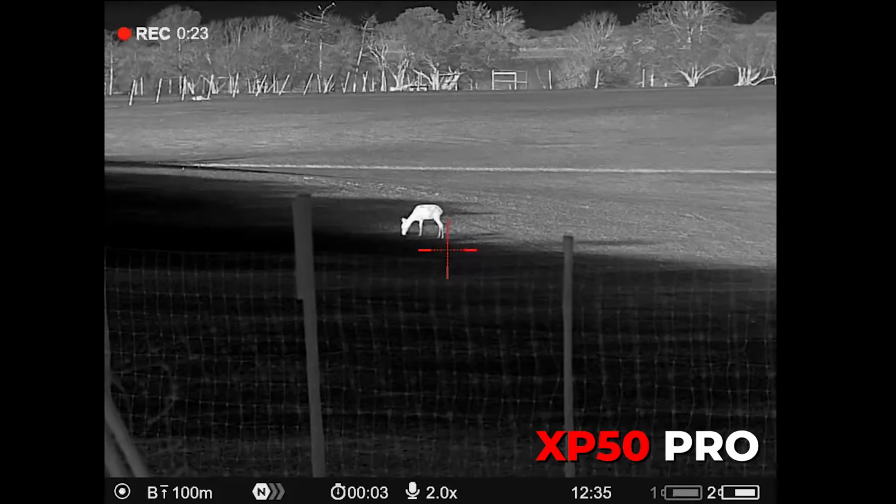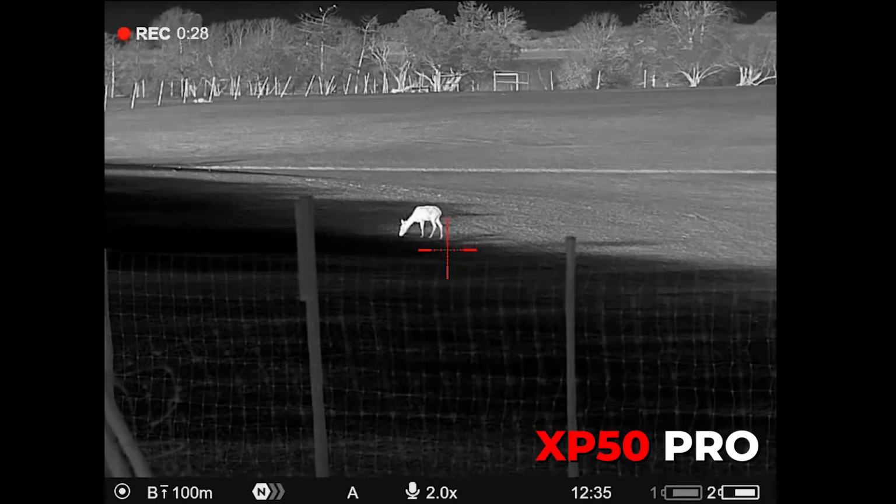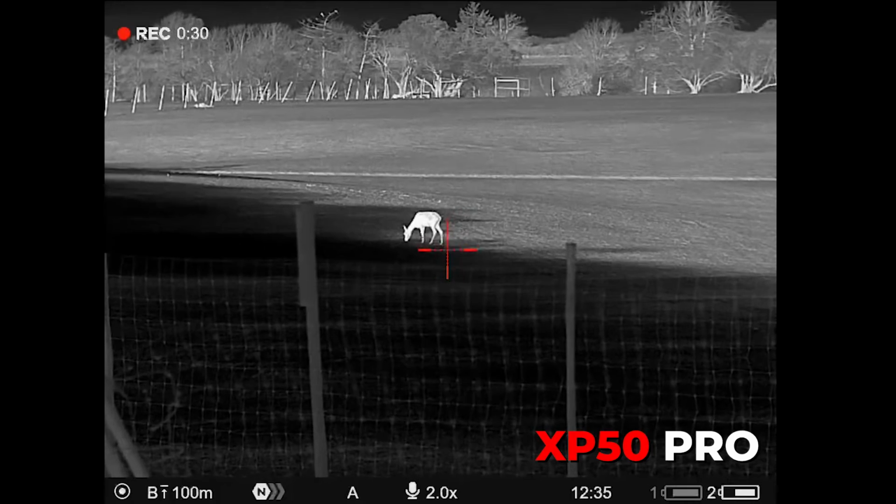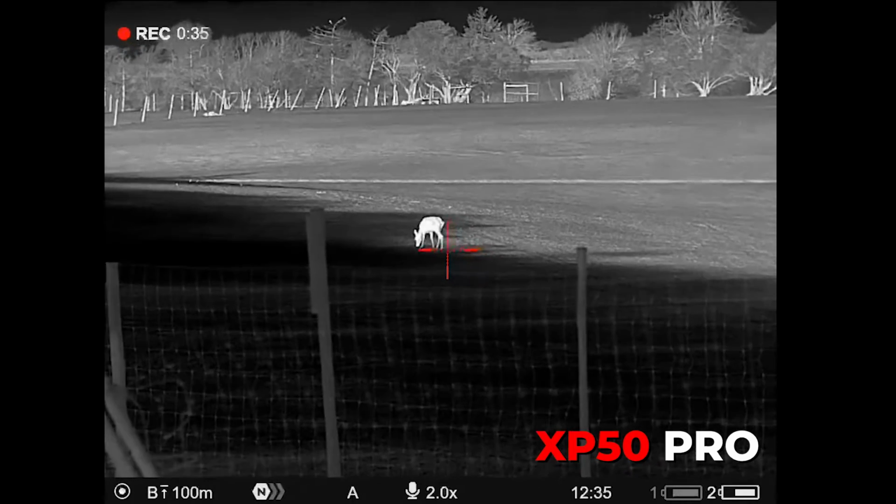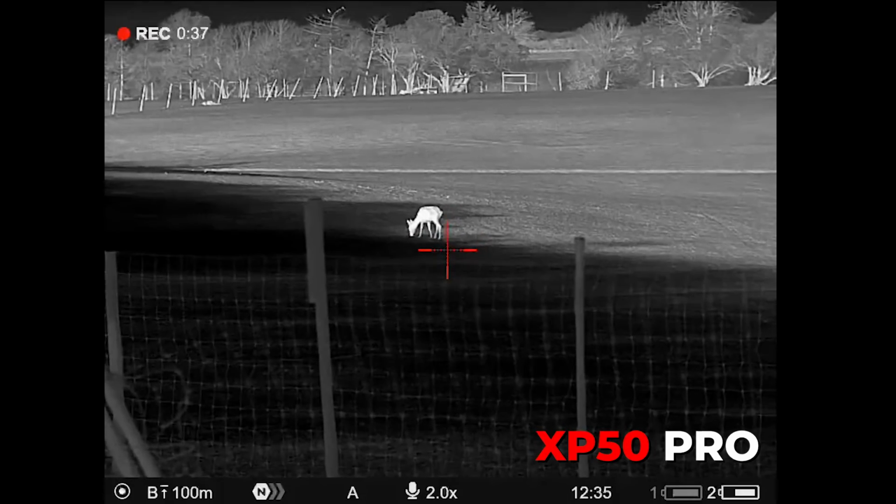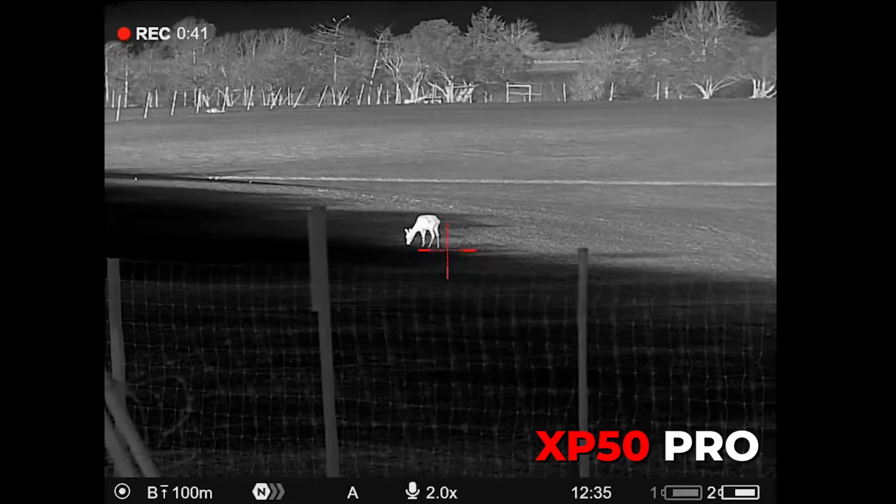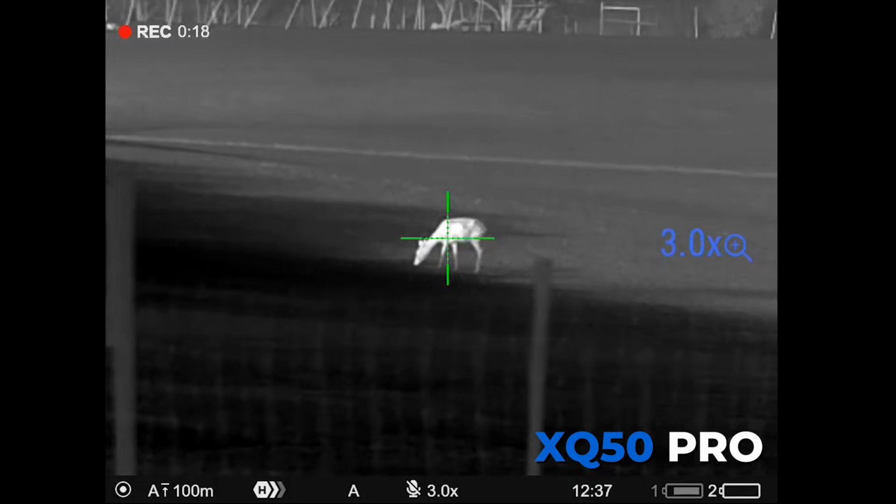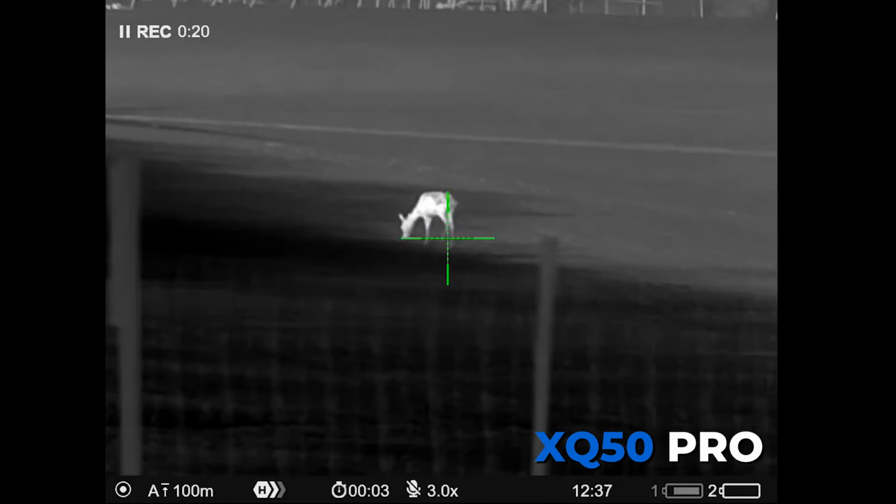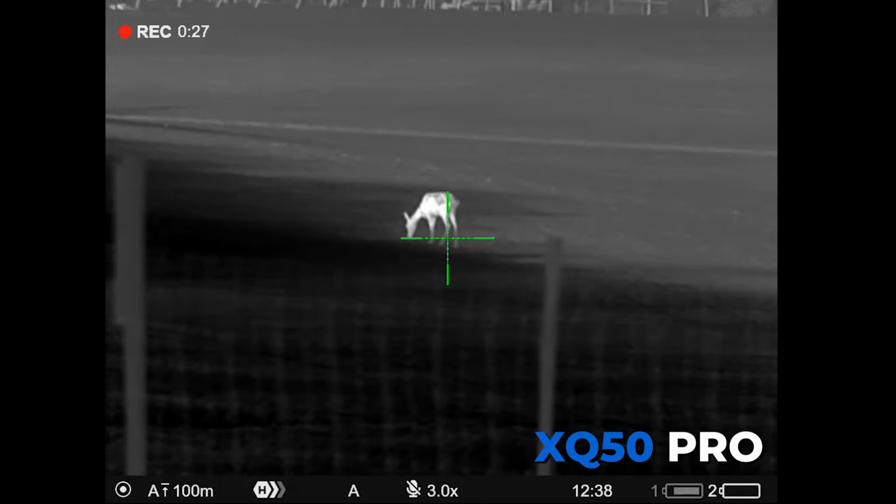You can see on the XP, which is the red cross, as opposed to the green reticle, because the green reticle belongs to the XQ. The actual full picture, what you get, you can see behind it is the fence line where the herd is, etc. And you can see a lot more detail. Whereas the XQ, because it's ×3, you're in a bit more, and you're getting essentially the hind and the top of the field she's in, but not actually getting the top fence line and the herd.